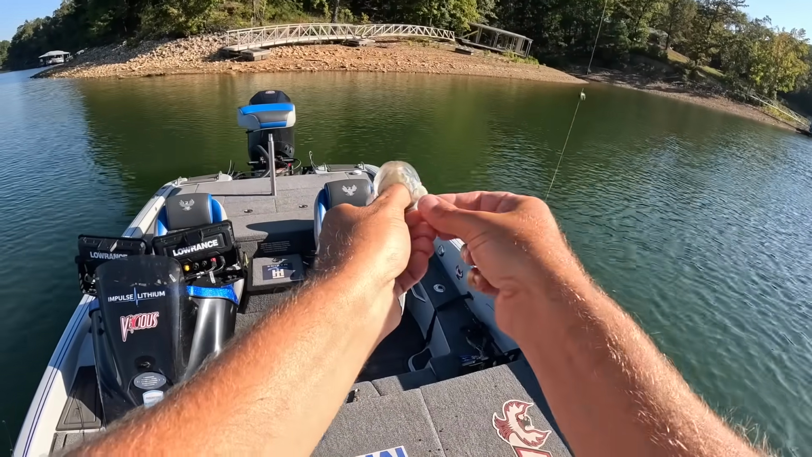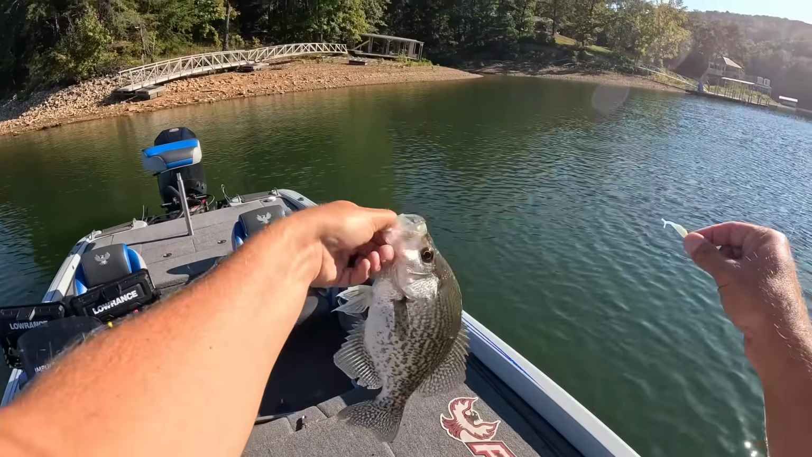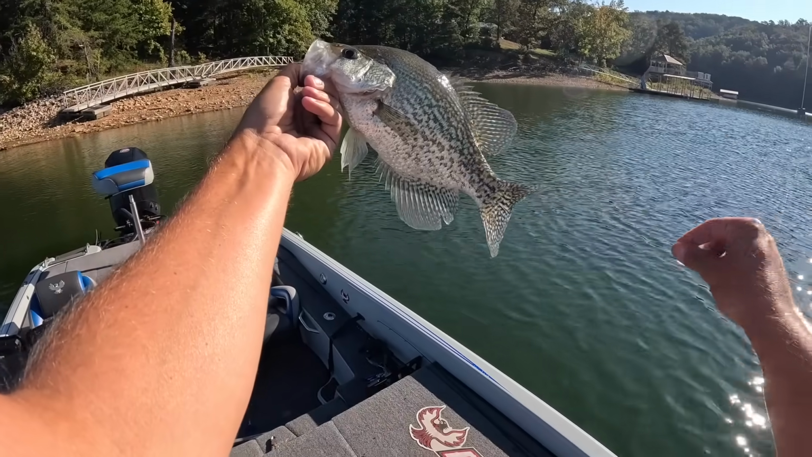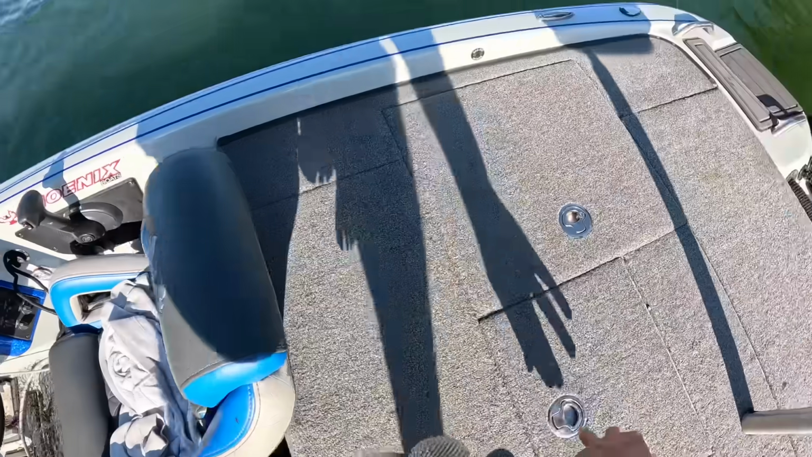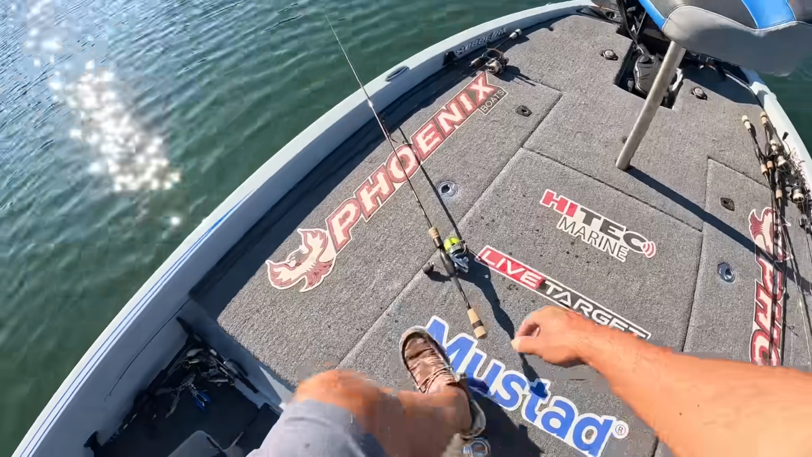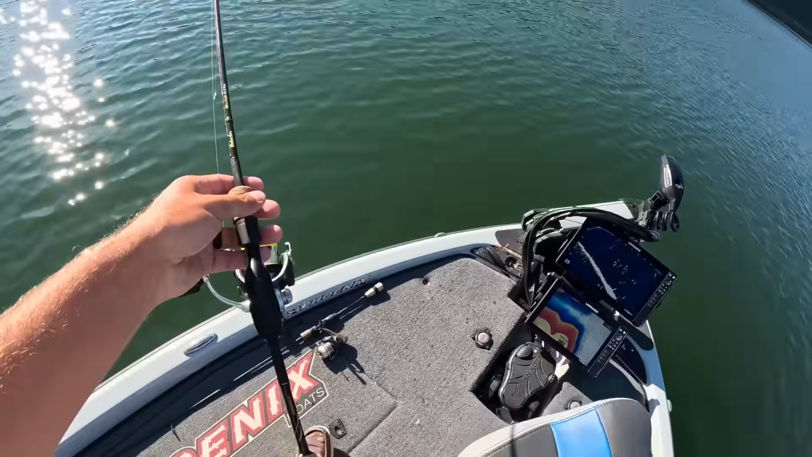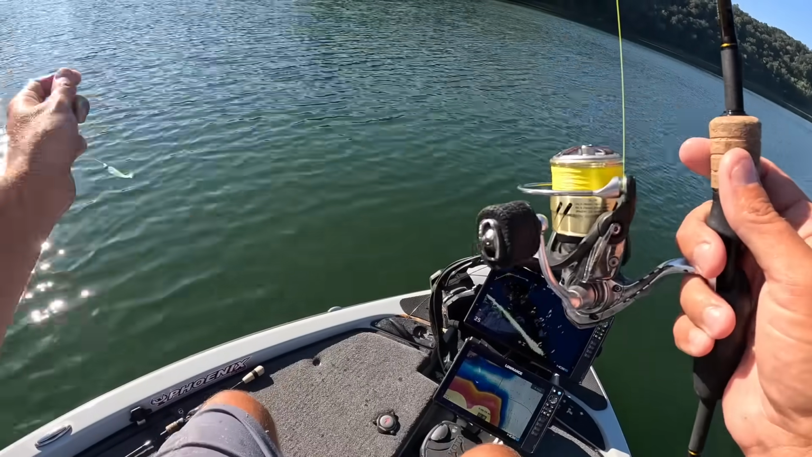That brush pile's loaded with them that size too. That's a pretty one right there. Pretty black crappie. It was 8 or 10 that came out after it. One of them finally couldn't stand it, and then he chased it halfway back to the boat before he finally bit it.